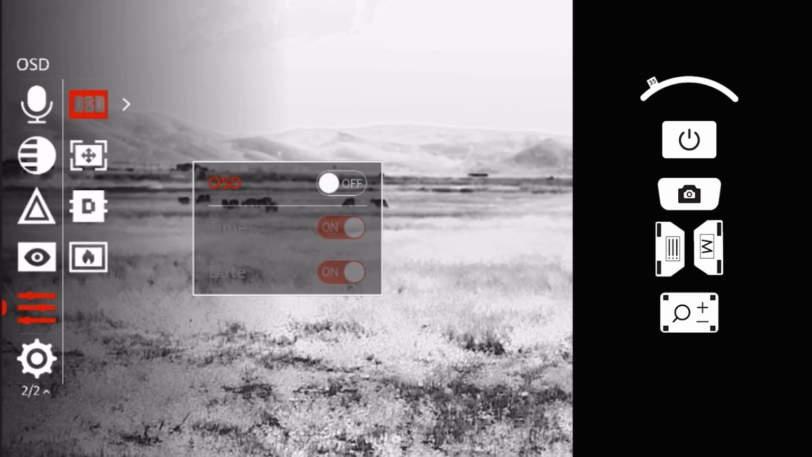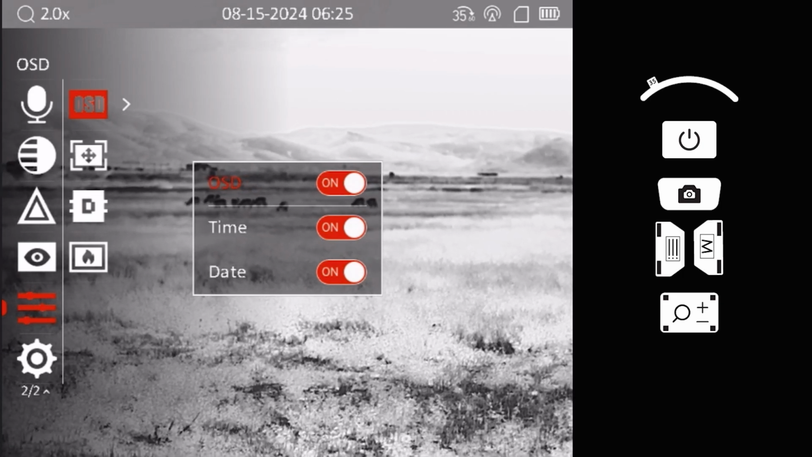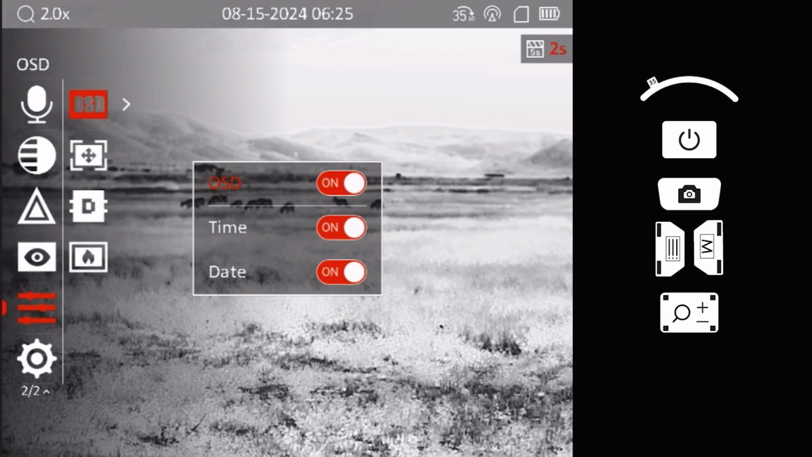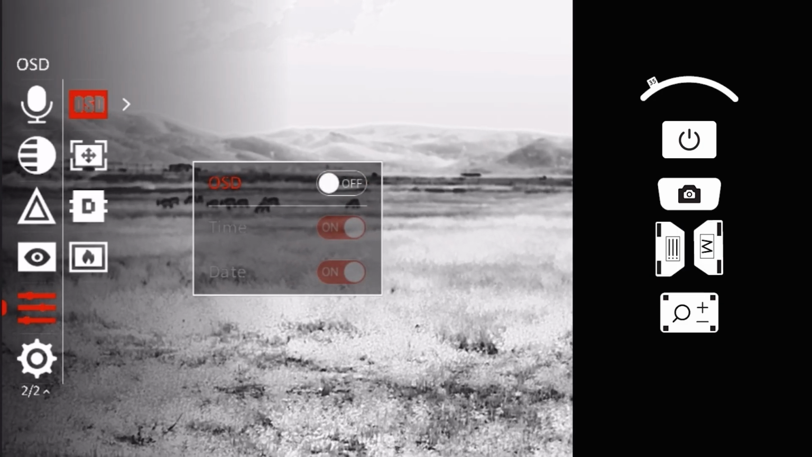Adjusting the on-screen display, OSD, lets you control what appears on the screen. You can turn the OSD off entirely or remove specific elements, such as the time and date, to streamline the view.